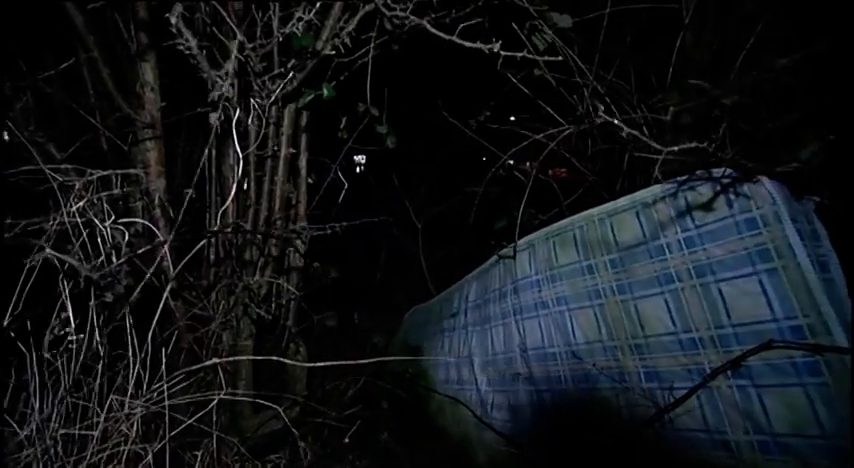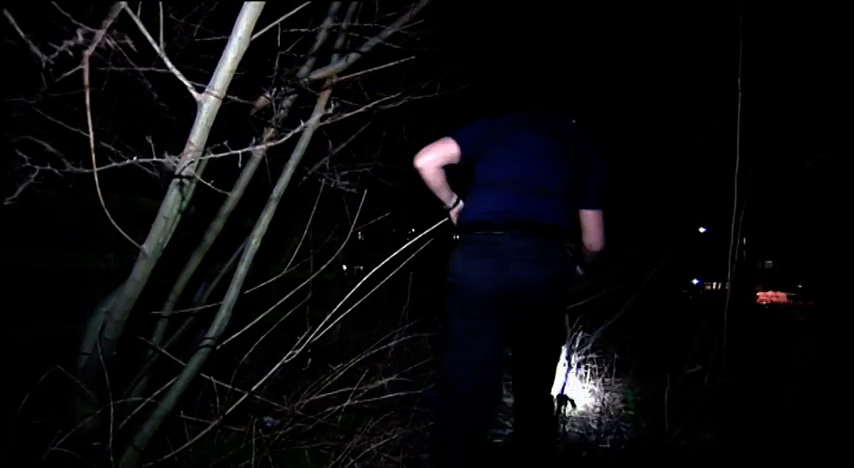Police with a dog coming out now! Coming out now, show yourself now, the dog's coming in! And as we've got into some dense bushes, it's given me a fantastic indication that there's something there. Who is it?